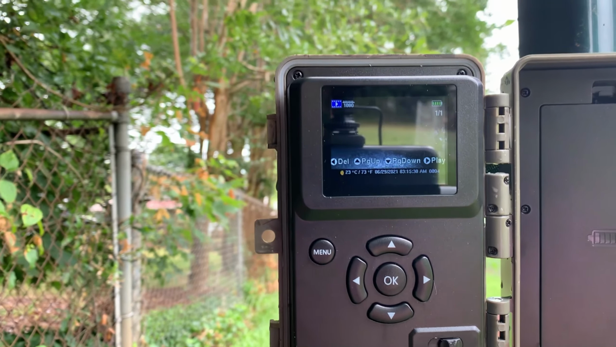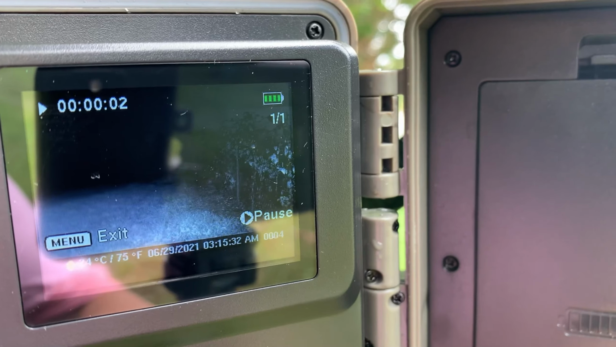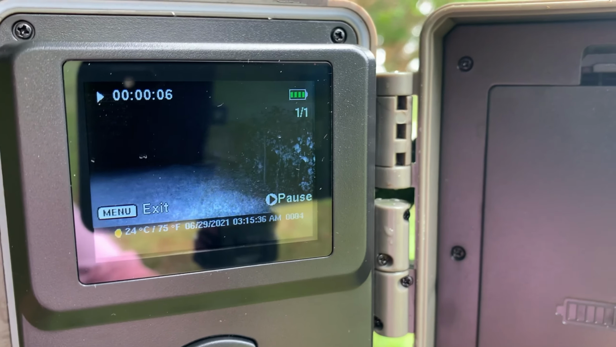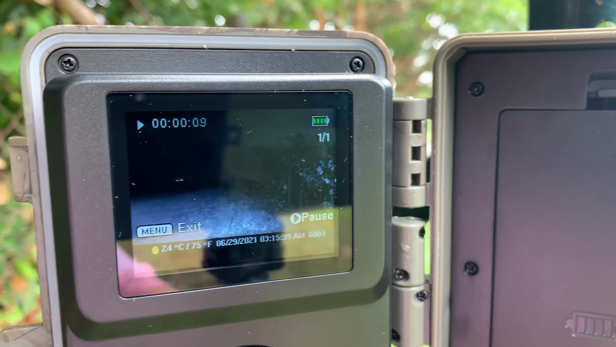Oh, we did get something. So let's watch this together. Can you see anything? I don't see anything. I don't see anything on that. So nothing on that trail camera. I didn't see any motion. It obviously picked up a motion somewhere, but it could have been leaves blowing. But I didn't see any animal or critters.